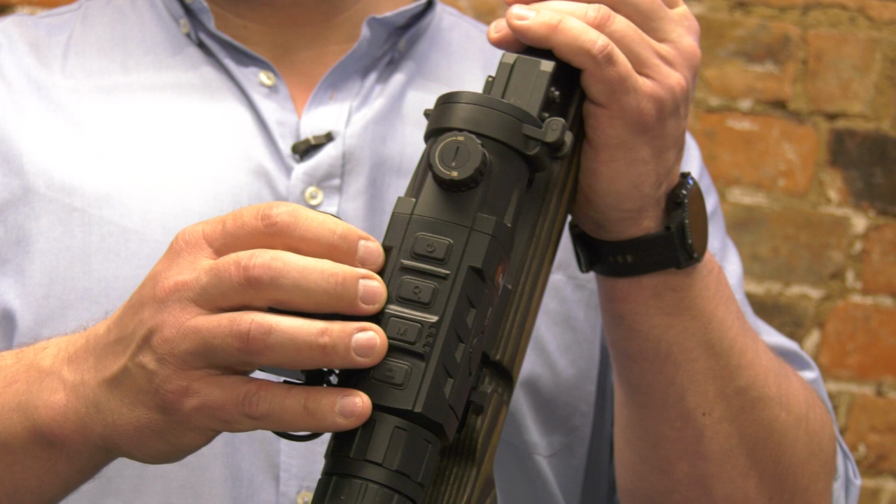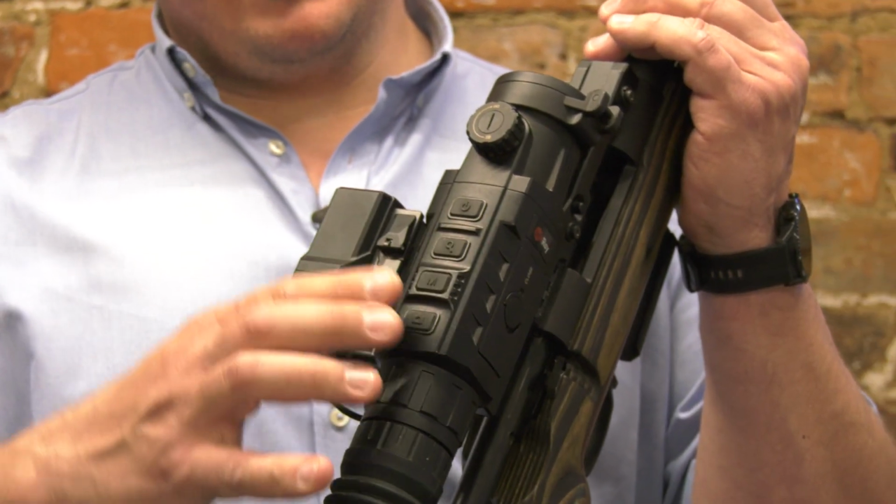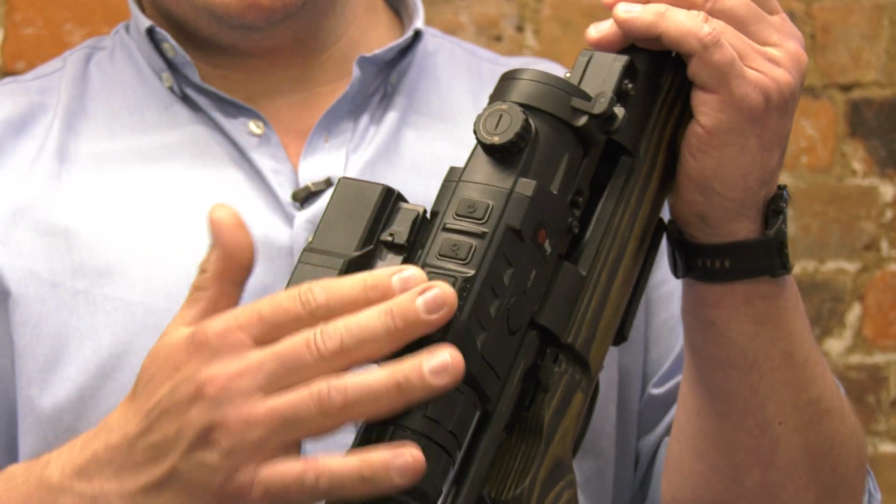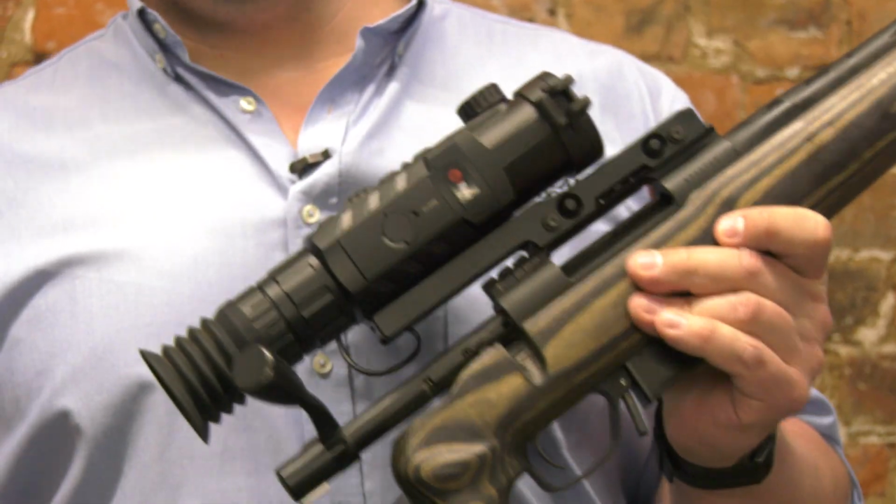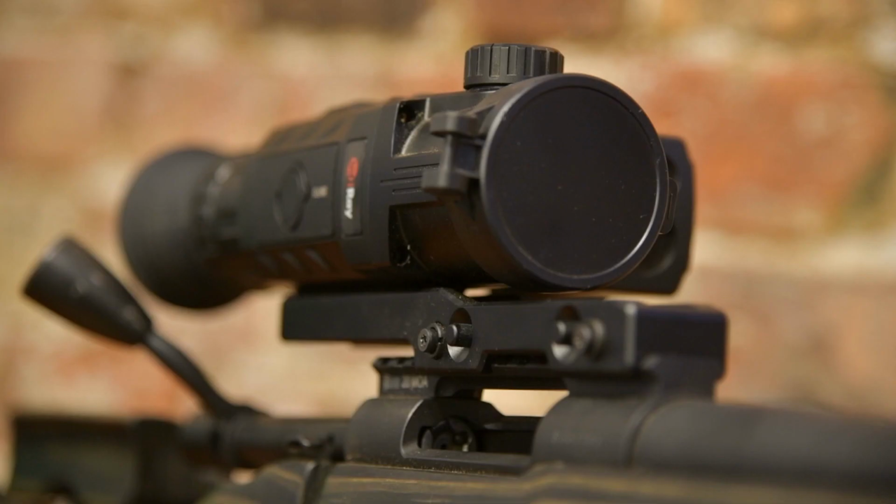So on the top, you can see you've got super simple button layout: power, magnification, and the menu button. The menu button's raised, so it's easy to find in the dark, and that's how you'll change the color palettes and things like that. One of the most striking things about the Rico RH50 is the mounting system.